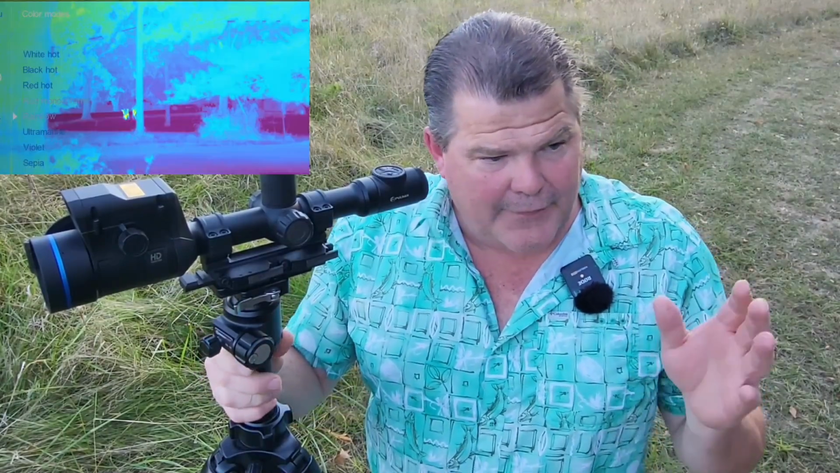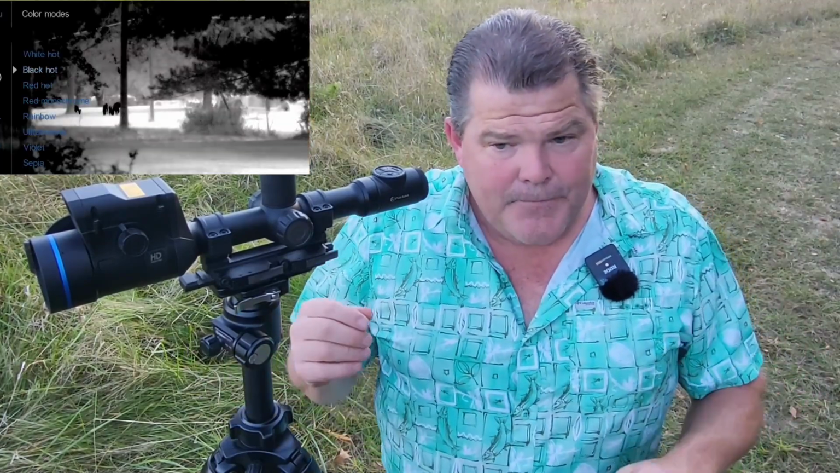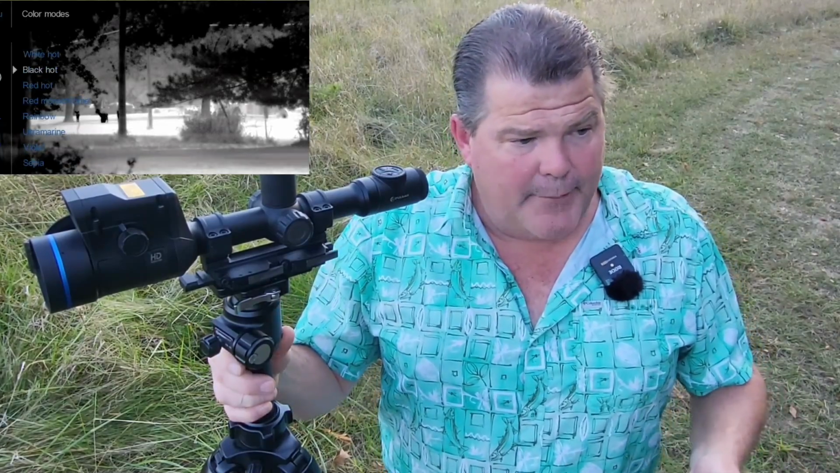White hot and black hot give you the most vibrance because our eye can separate the black to gray color scale the best. In other words, we can see that the best. Reds we don't see quite as well, because they're dimmer. So if you go to red monochrome or sepia, where the gradient is going from a bright red to black, and building the image in the shades in between those two colors, you won't get as much white light hitting your eye, and that will give you a lot lower eye fatigue in really dark ambient conditions.